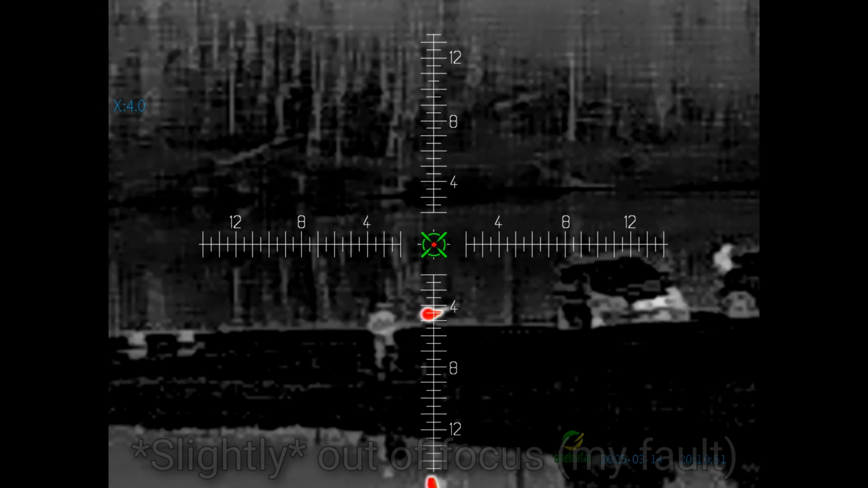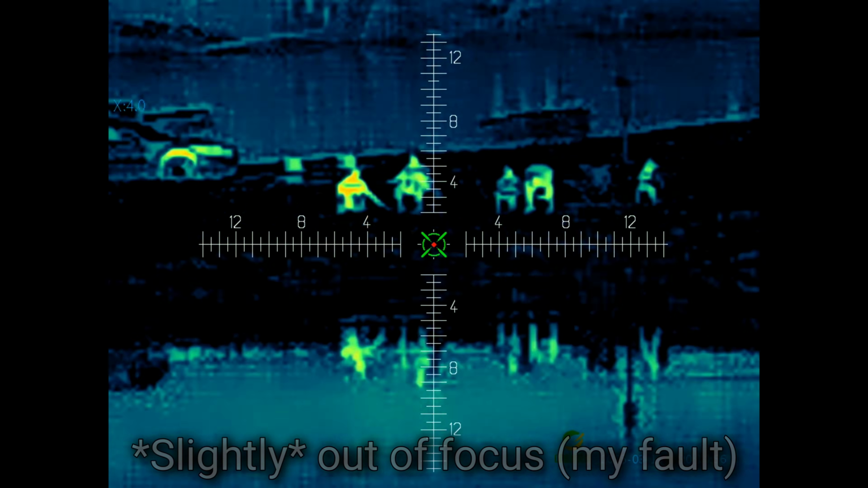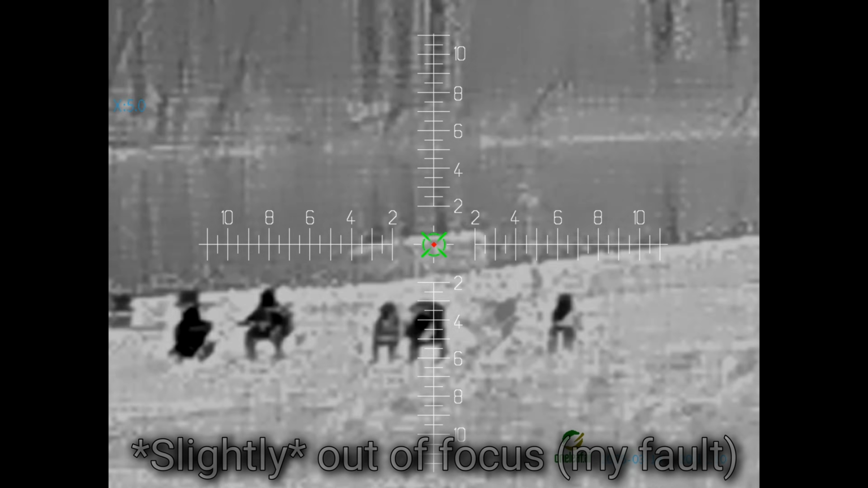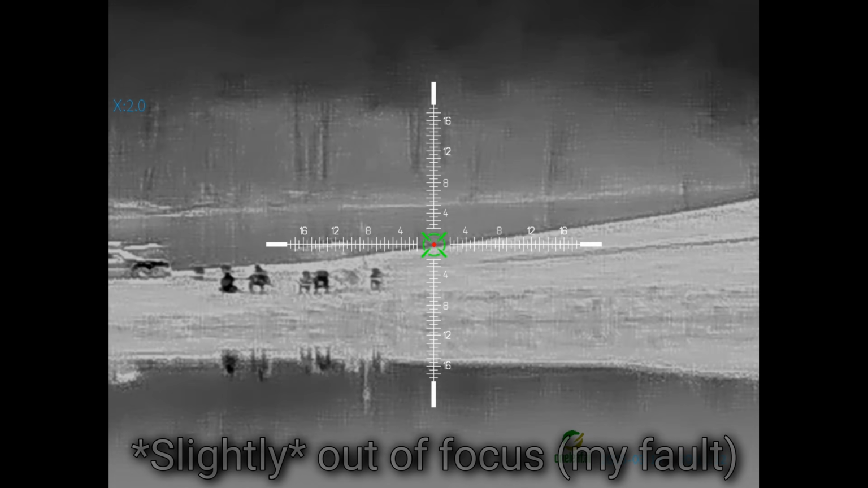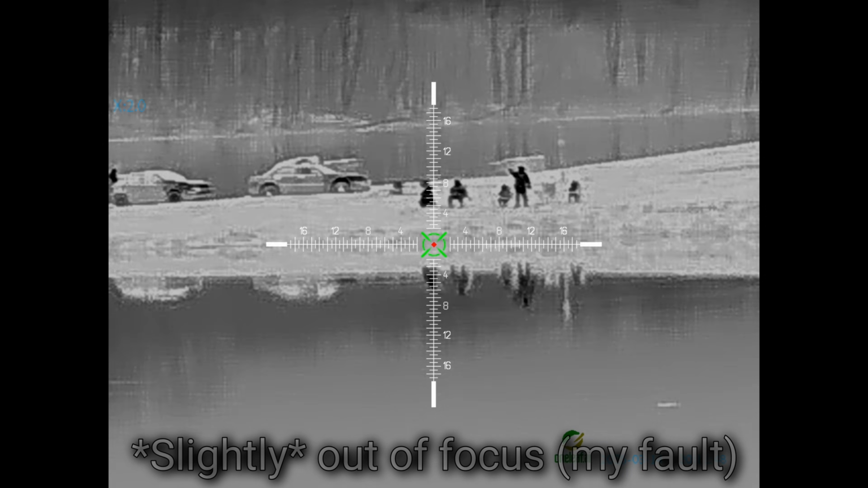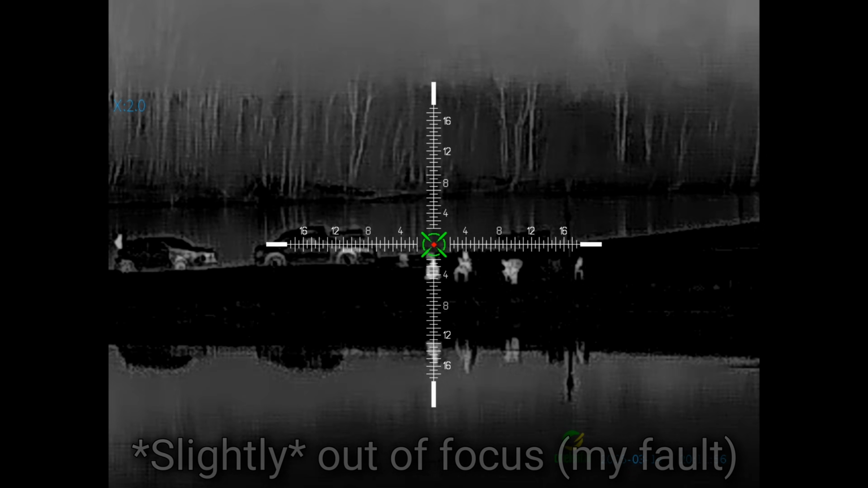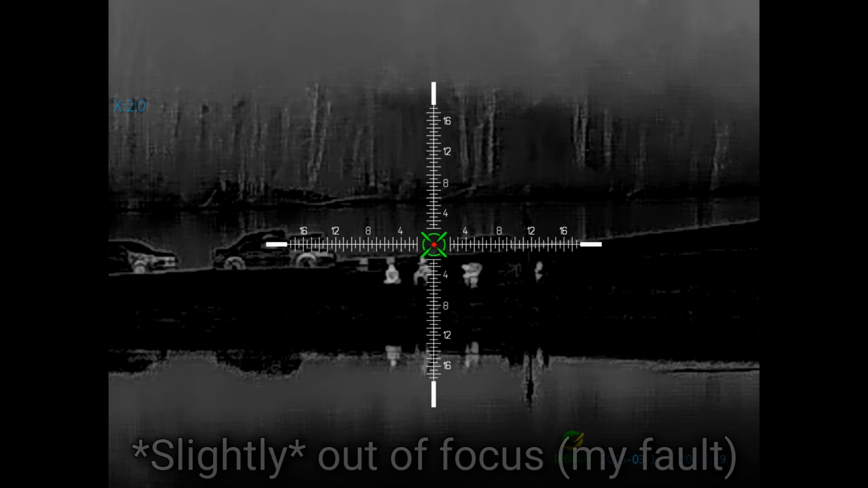Alright, so here we're down at a lake, and these people across the way are over 400 yards away. Sorry about the shakes. In part 2 I'll get much better images and much more steady. It's super steady on the rifle, but obviously I have it dismounted and it's handheld here, so it's real hard to hold it still. I might try to see if I can mount it to a tripod or something. But anyways, at no point in this am I zoomed in all the way, and these guys are over 400 yards away here. And I actually only had it focused for like 200 yards, so again, I forgot to focus it for the 400 and 500 yards I was looking there. So if I refocus, it'd probably look better still.